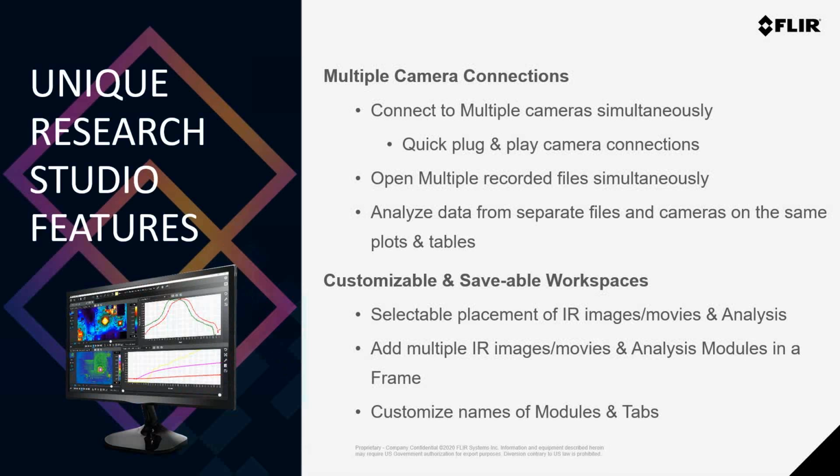This includes the ability to connect to multiple cameras at the same time. You can even open multiple recorded files while being connected to numerous cameras, and you can analyze data from all those cameras and files simultaneously within the same plot or within the same table. This really allows you to quickly compare data and thermal trends.